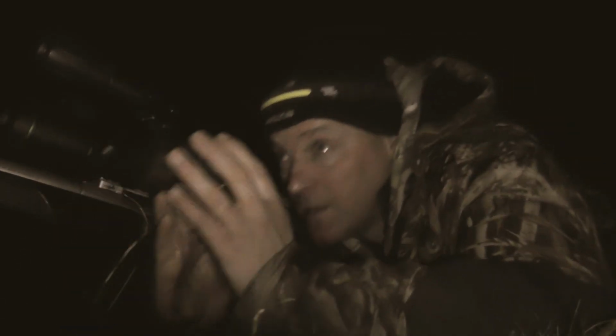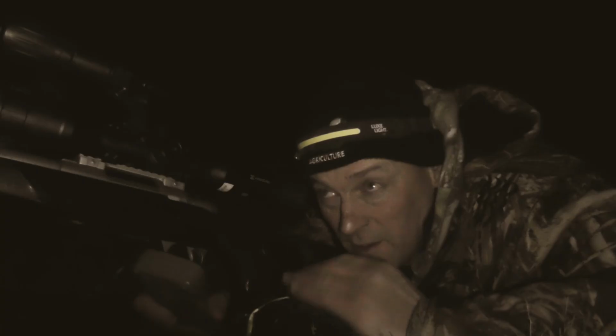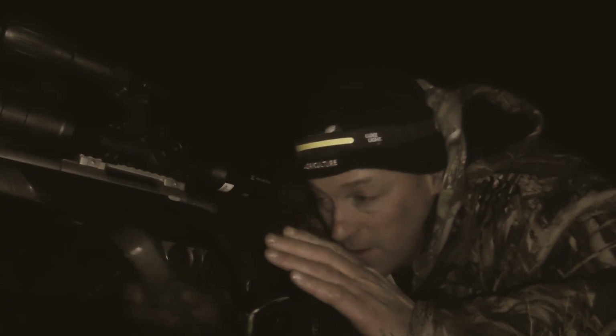Yeah, I'm just watching a woodcock, smart to see. It's been about 20 minutes and I can't see him, which means they've either gone or they're just in front of me.